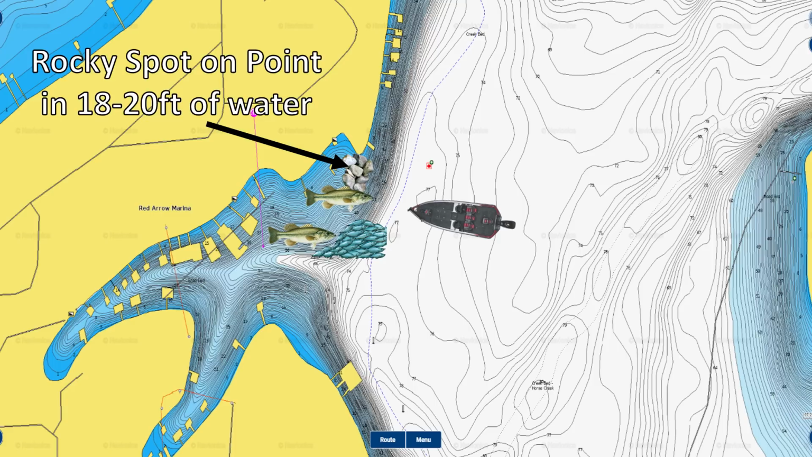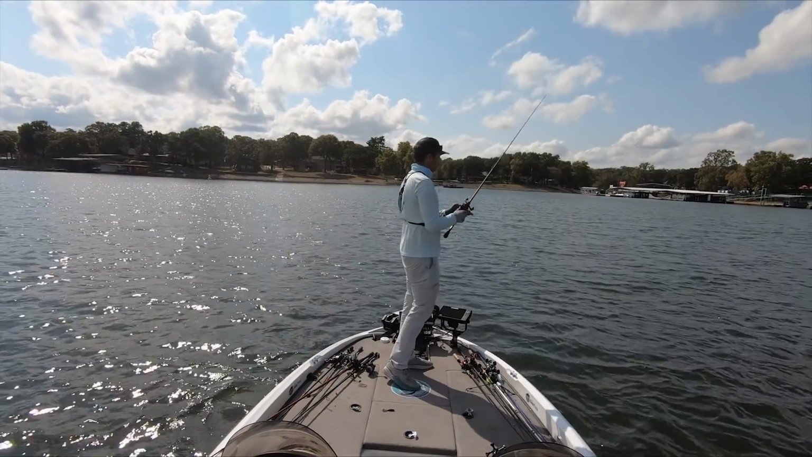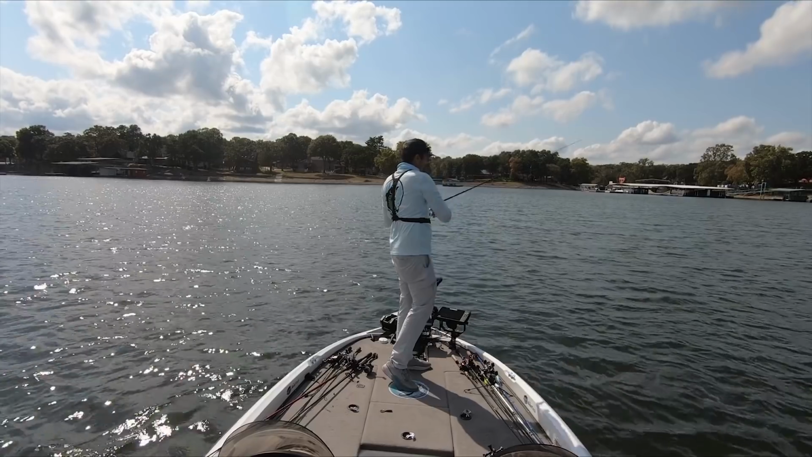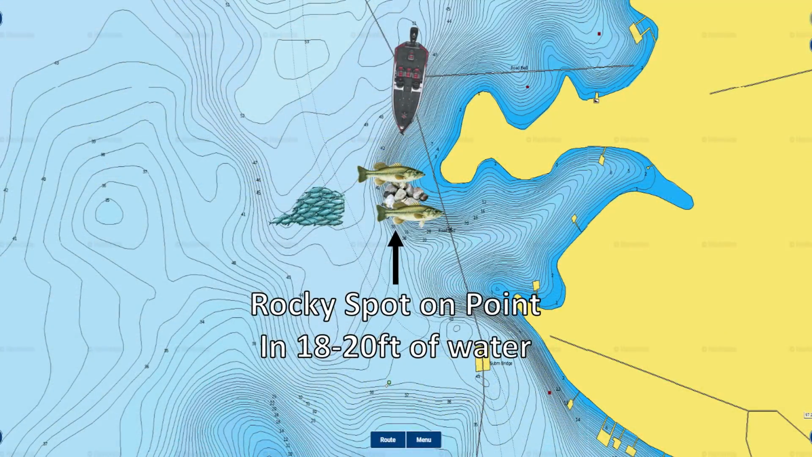I feel like these fish are actually using these main lake points as a staging ground before they start moving back into the bigger creek here. And there's bait fish, actually fish busting right over here as we speak. And the last spot I was fishing was very similar. Main lake point with some bait fish around it. Top of the point was in 15 to 20 foot of water.